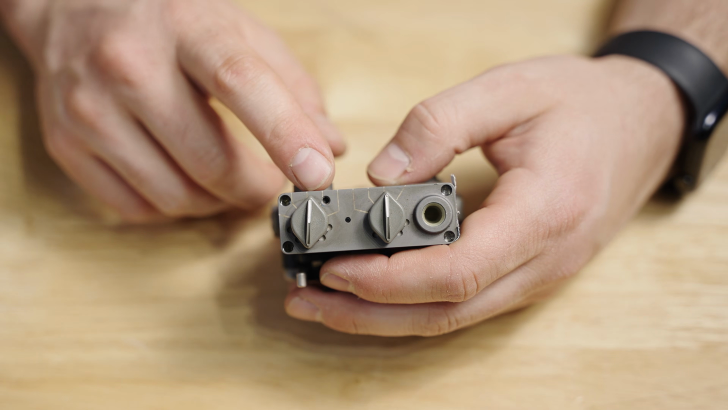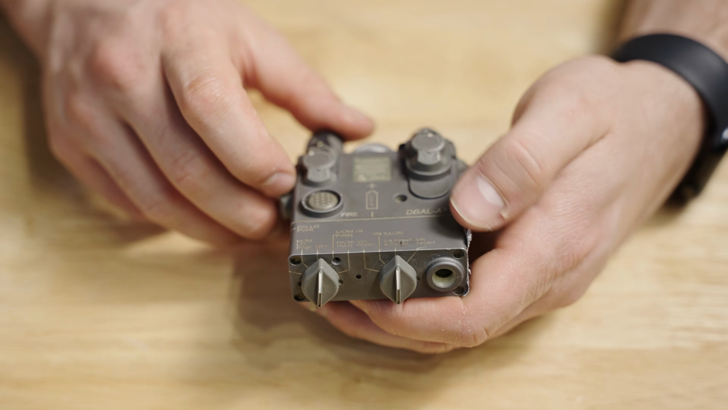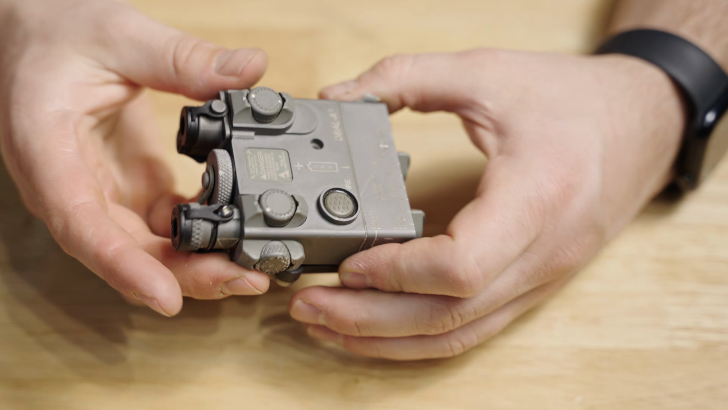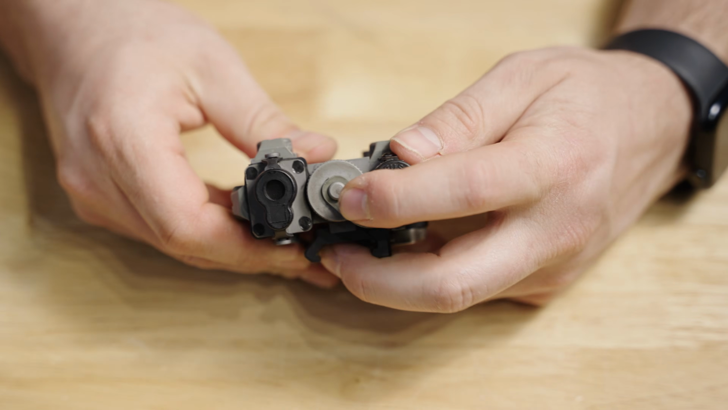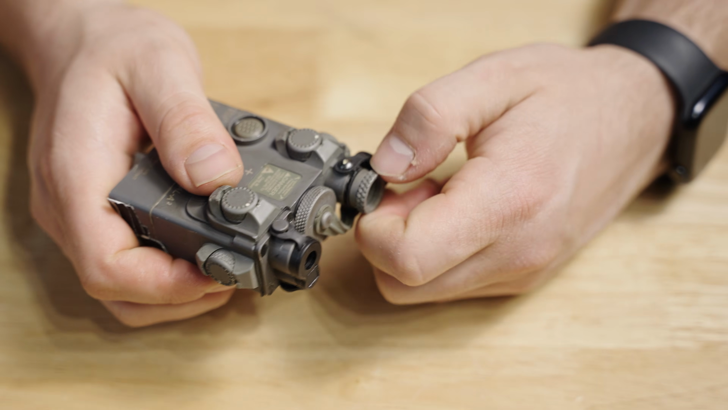One is for high, low, or constant power. The other is going to be all your different actuation combinations, so vis only, IR laser only, illuminator only, etc. You have a stacked vis and IR laser on one side, and on the other side you have your illuminator, which diverges or converges by twisting.